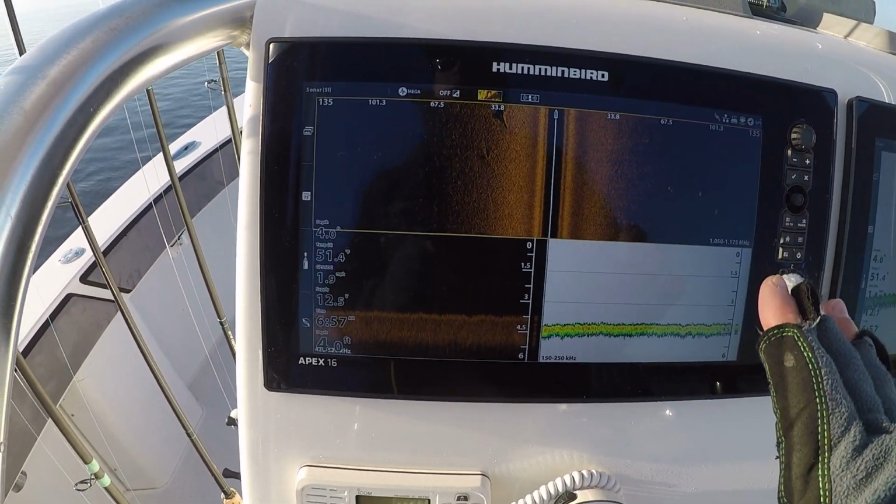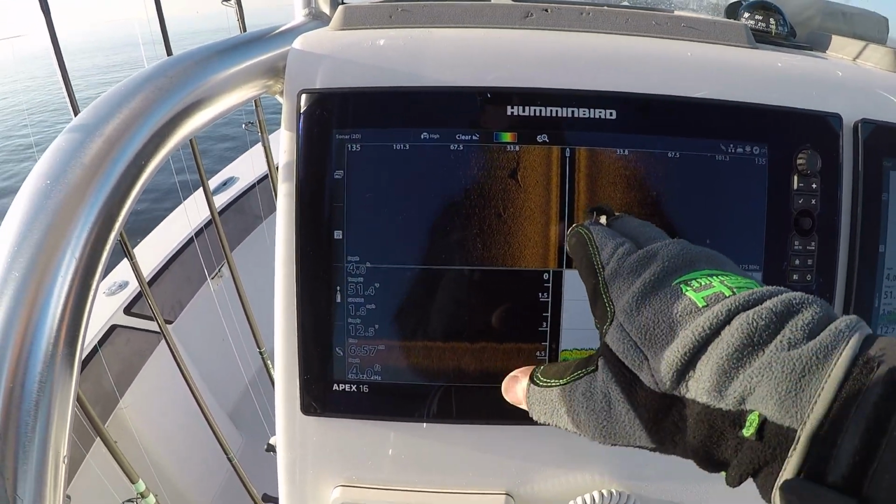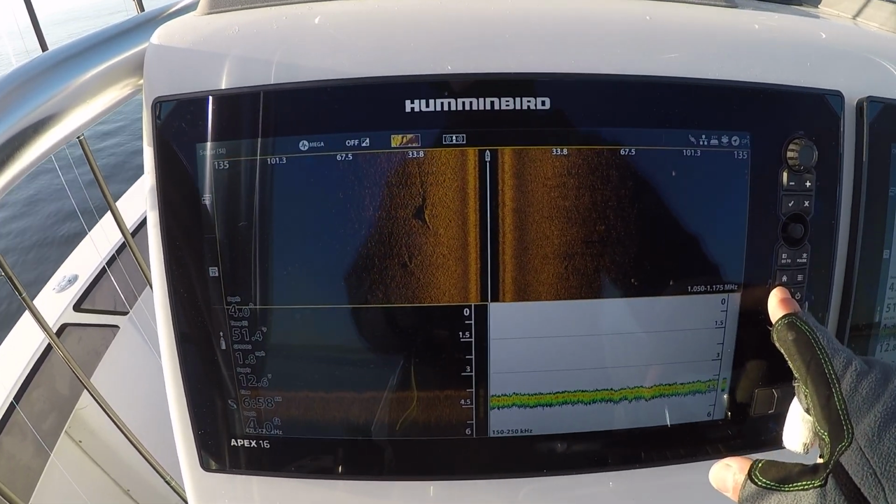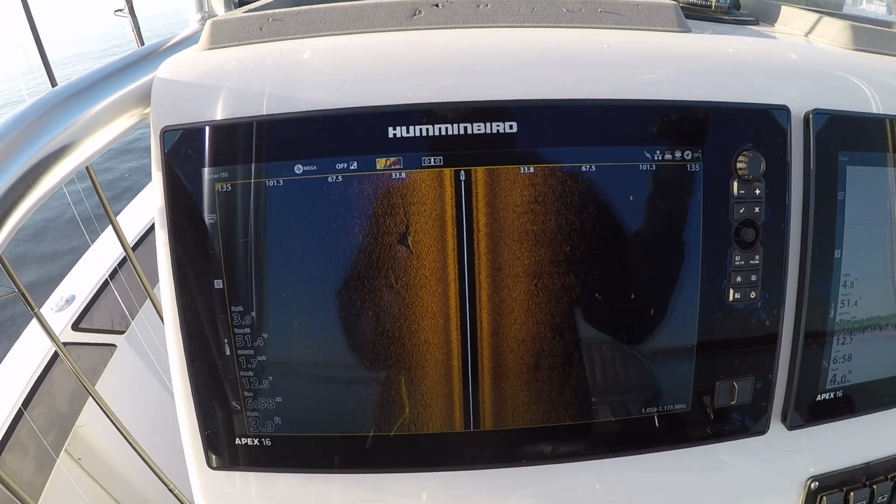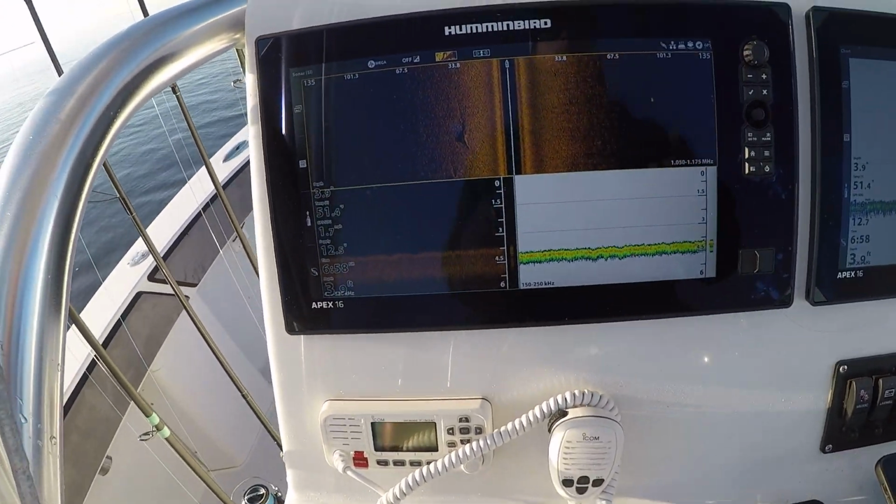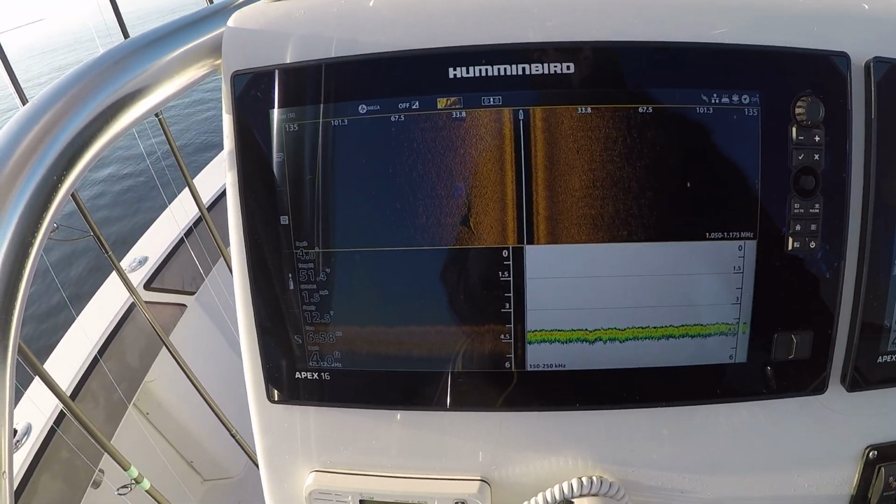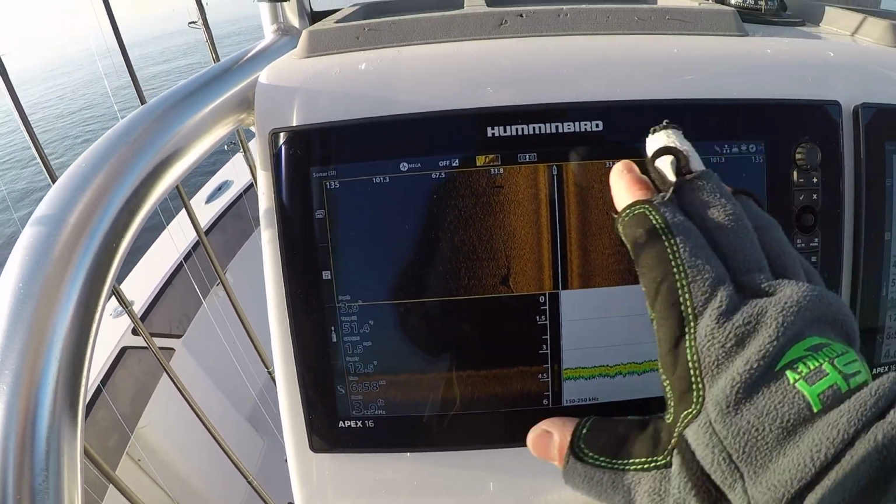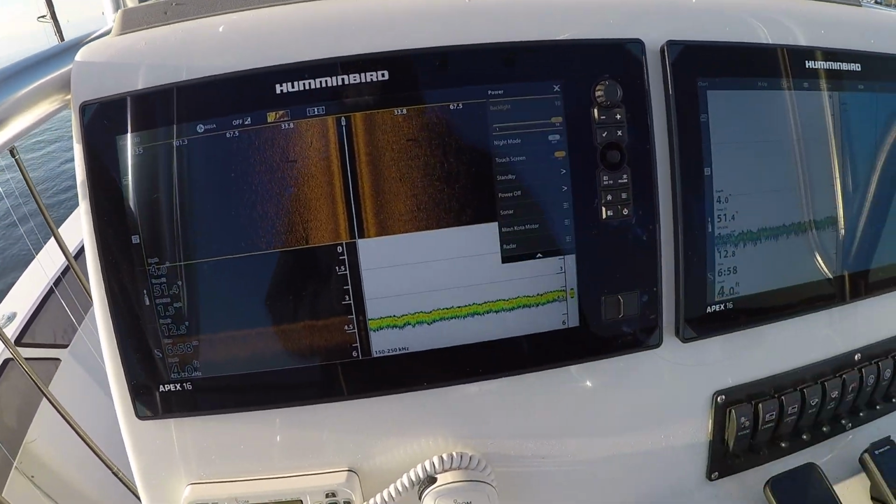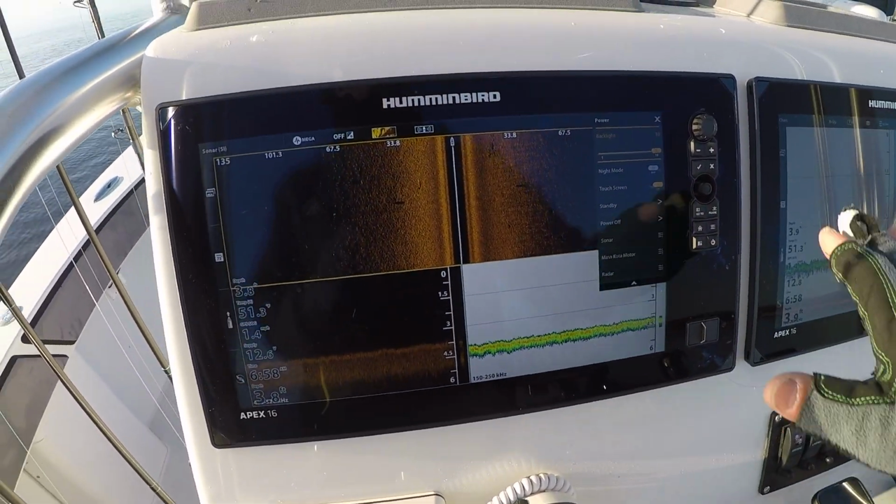All the commands on this, and this is true for Apex and Solix, everything that I can do on the touch screen, I can also do with a button. So if I want to blow up the side imaging from the button, I can do that. The reason why that's really important is when it's raining or your hands are fishy and slimy, you want to have the ability to also work from the buttons and not just be limited to the touch screen. It's nice to be able to do both. You can power off the touch screen if it's really raining hard. That's really helpful to do.